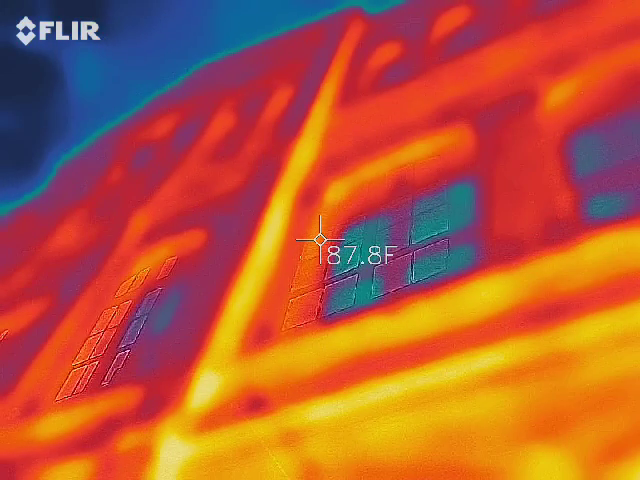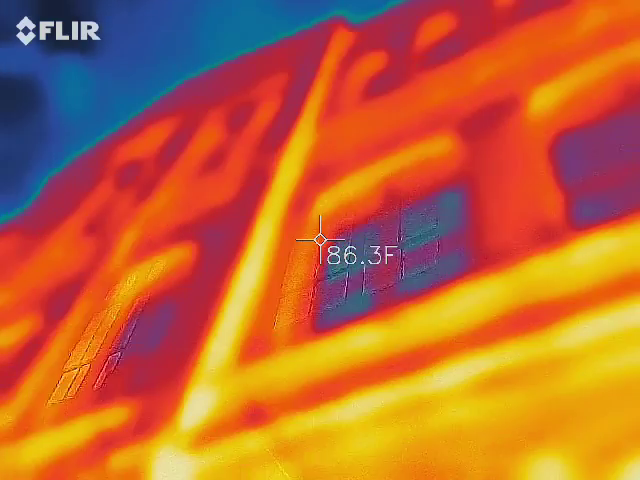Can you get a temperature on that? Yeah, it's reading pretty close to the rest of the building though.